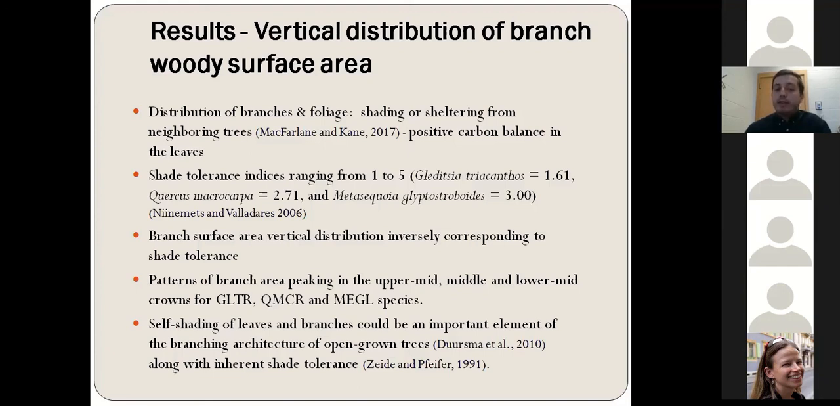Niinemets and Valladares in 2006 created numerical shade tolerance indices for several species, ranging from 1 to 5, where 1 indicates a species that is very shade intolerant, and 5 indicates a species that is very shade tolerant. So for our species in this study, the Gleditsia triacanthos trees were the most shade intolerant species, and the Metasequoia glyptostroboides trees were the most shade tolerant species.